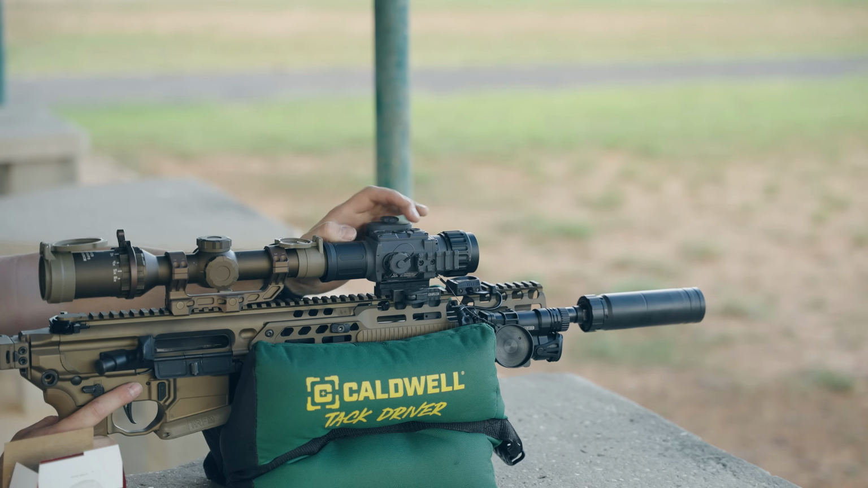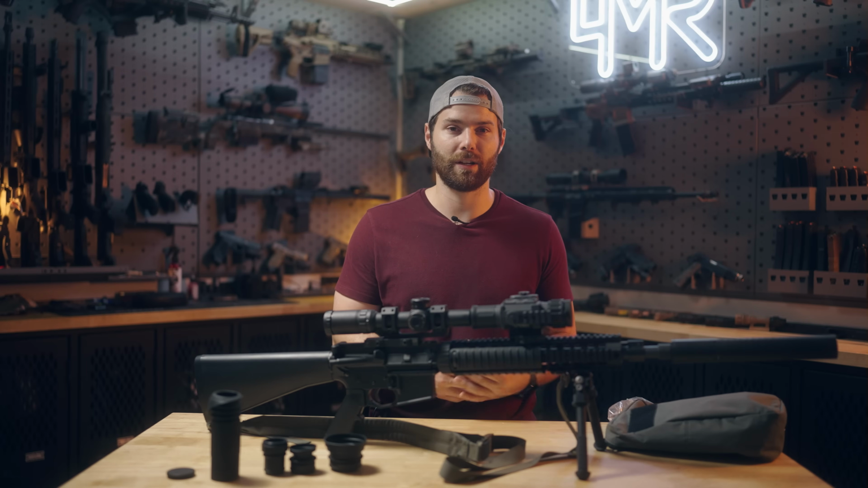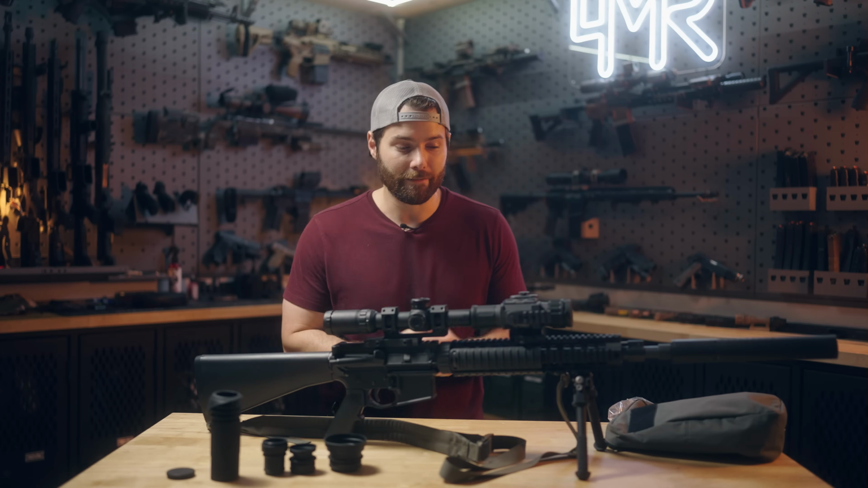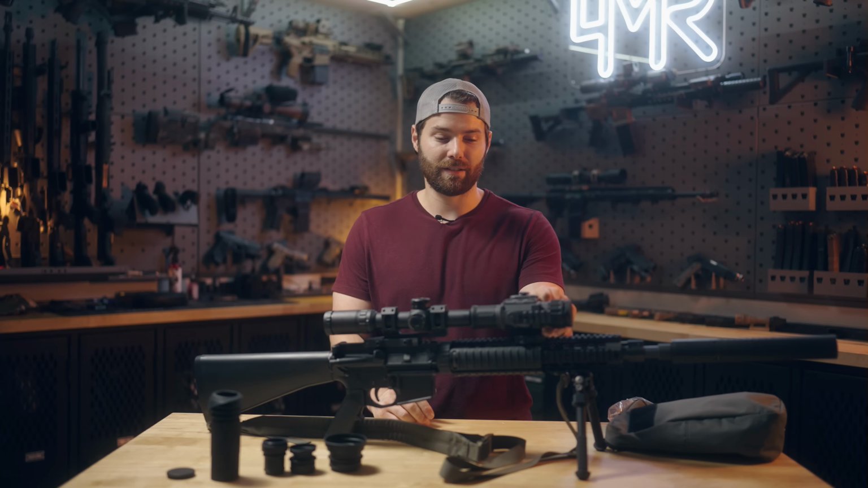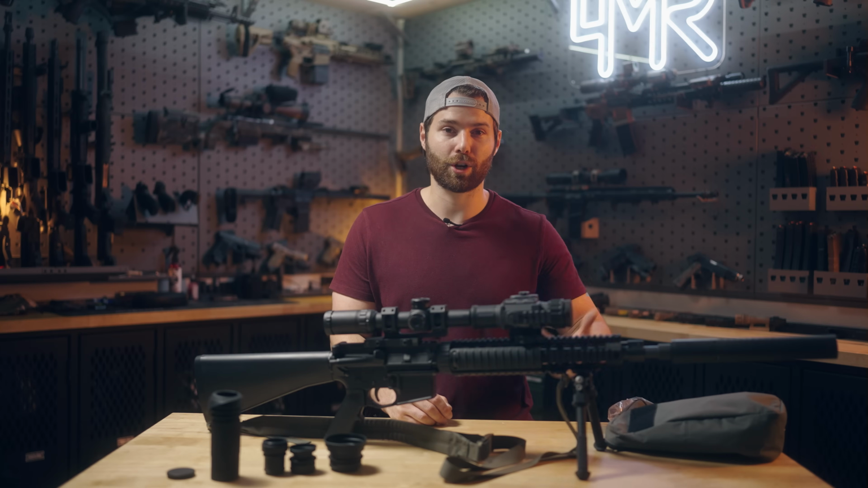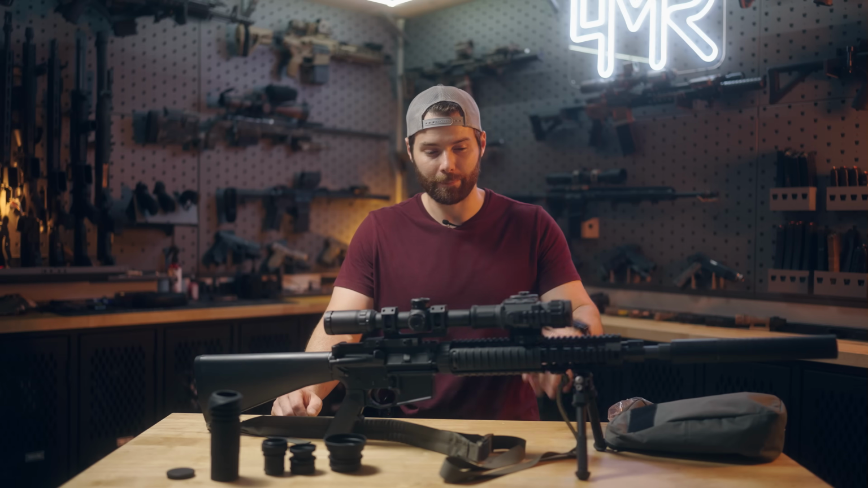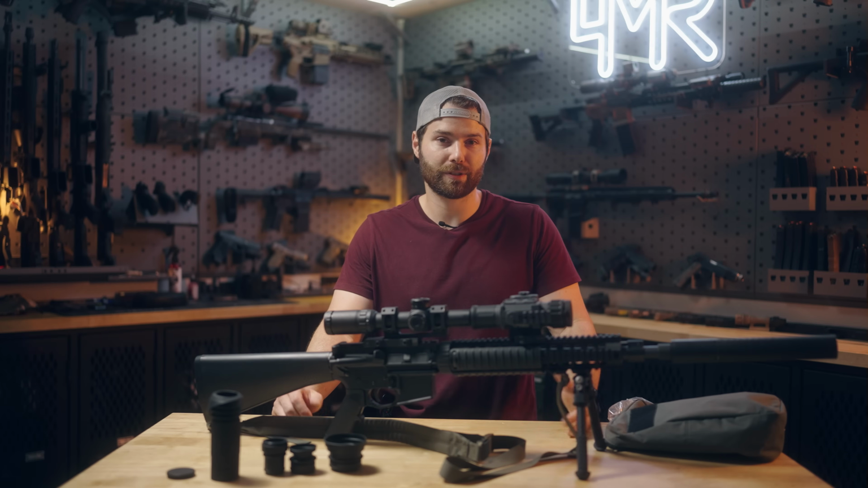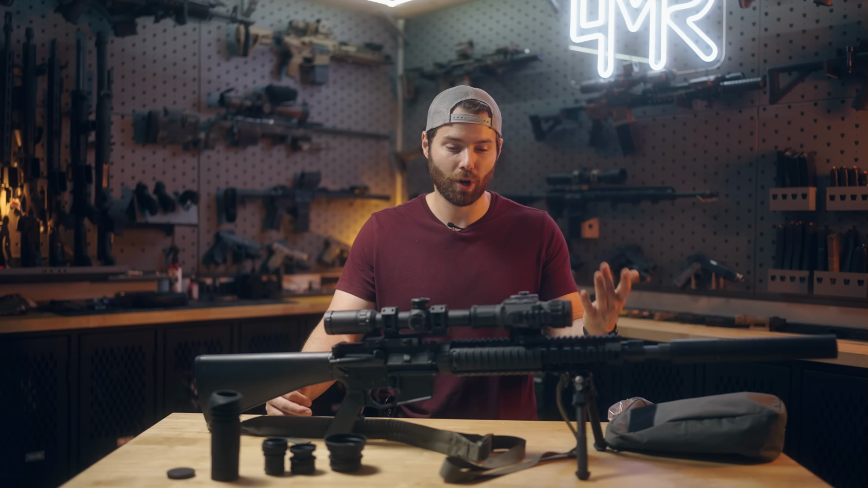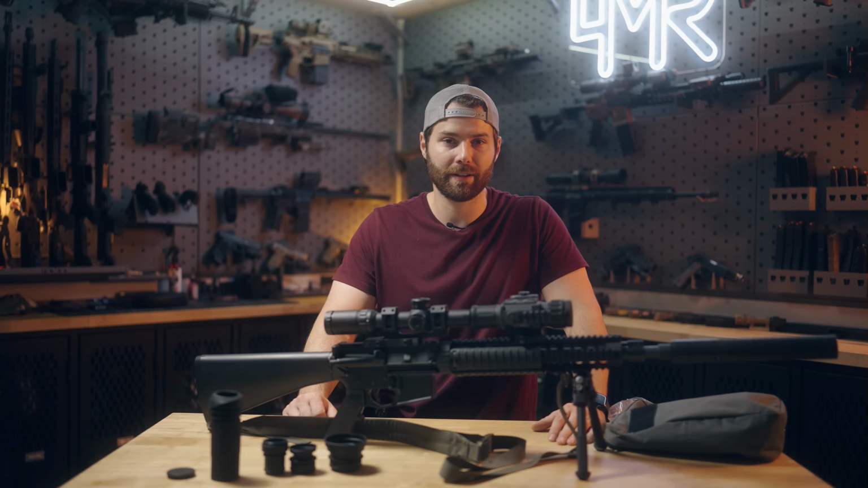So it'd be nice if they could update that in a firmware update in the future, just to make it even more efficient and have you burn through less CR123 batteries. Obviously, my preference would be an 18650 battery powering this, because those are plentiful, they're rechargeable, and overall you'll save a lot of money on batteries. But you know, it works very well with CR123s, which are still very common. So not totally upset about the CR123s, just another consideration to share with you guys.